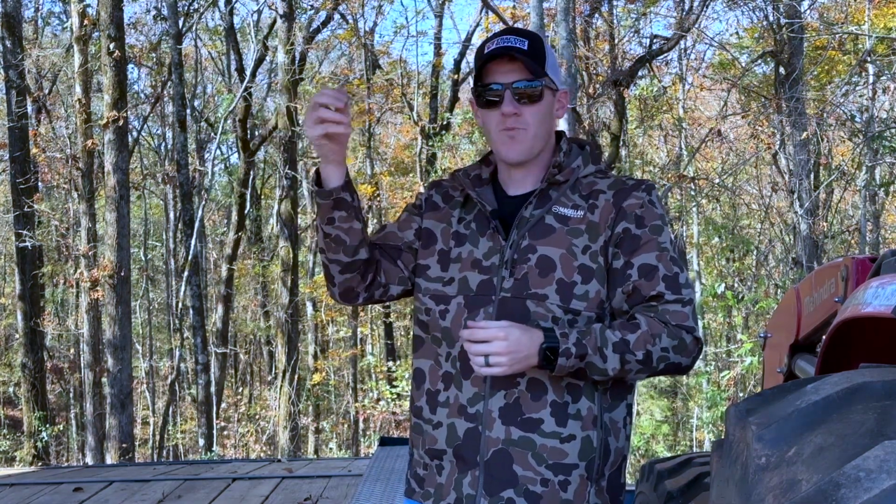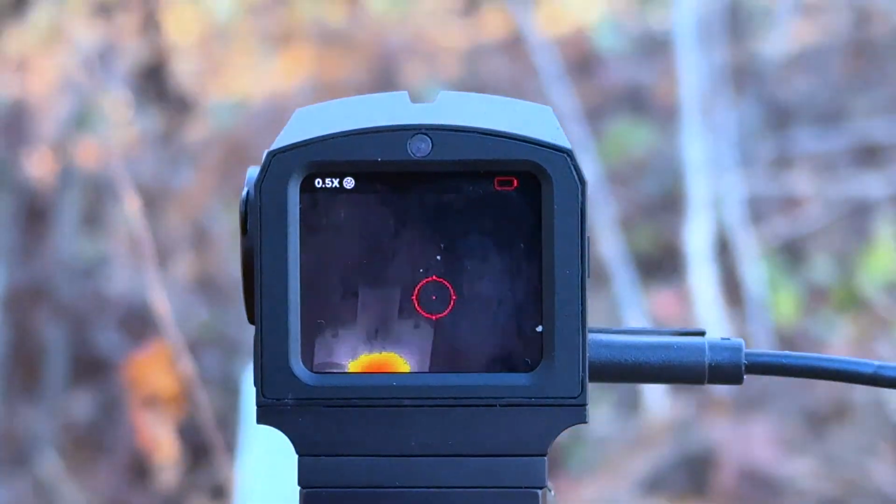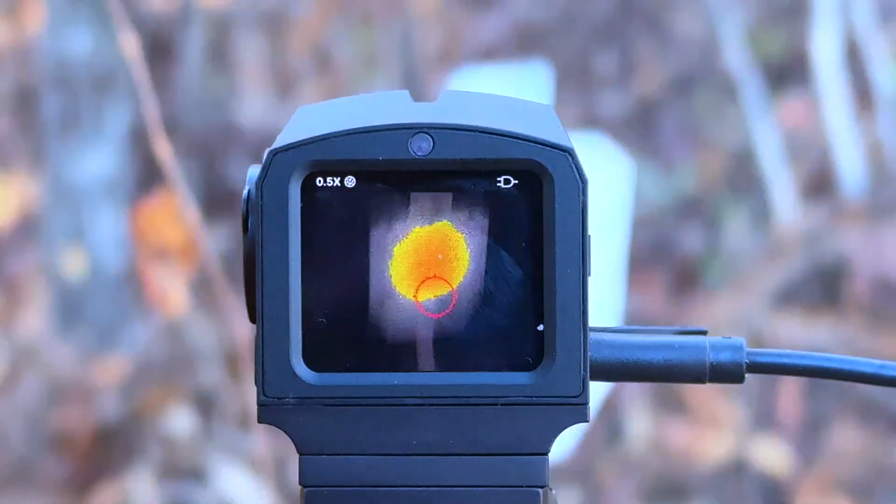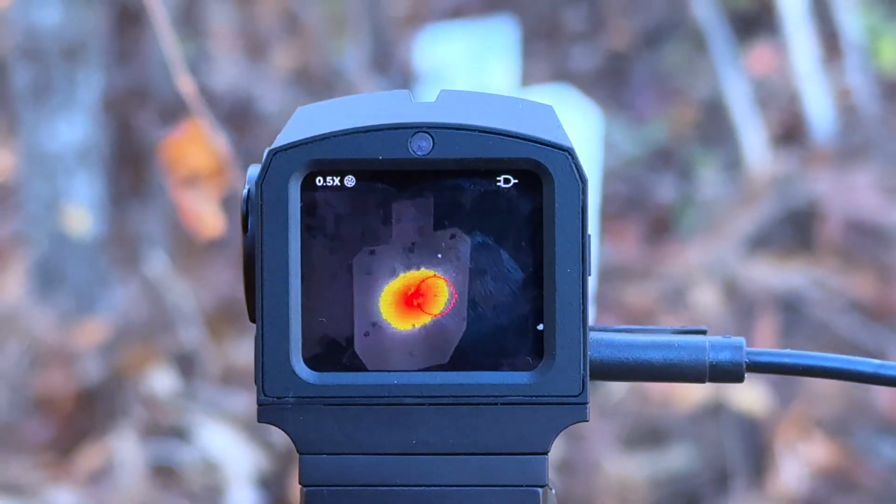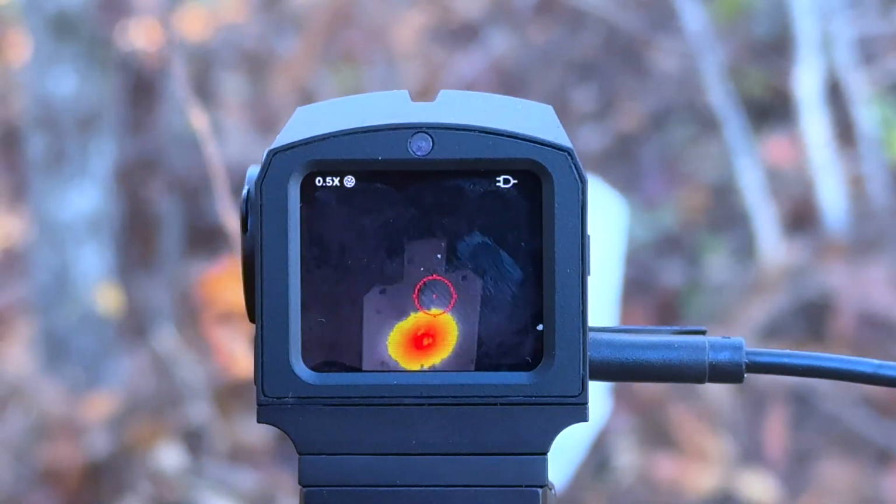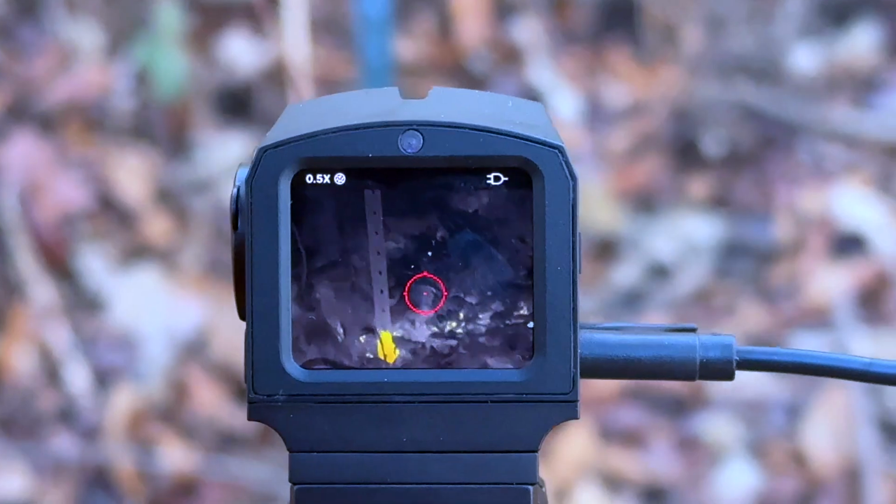The higher the hertz, the faster the frames per second and the smoother the image will be. That also means the faster the image is displayed to your eyeball, so when you're tracking and moving with the sight, it's not lagging as much. The lower the refresh rate, the more you're going to notice the picture lagging behind real time as you're going across.